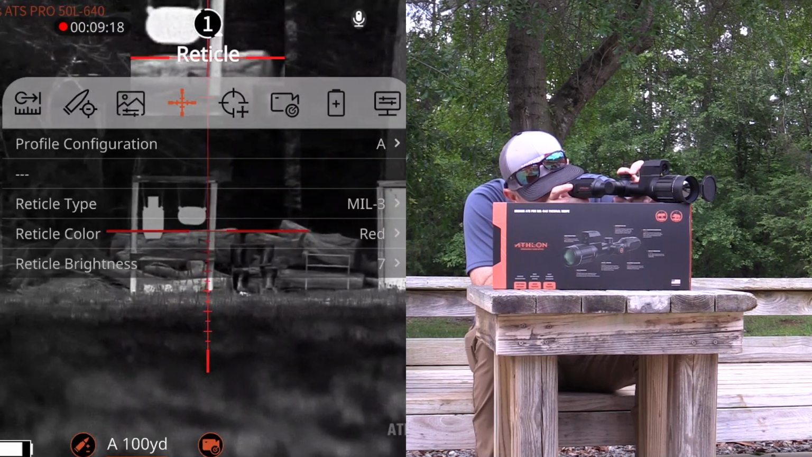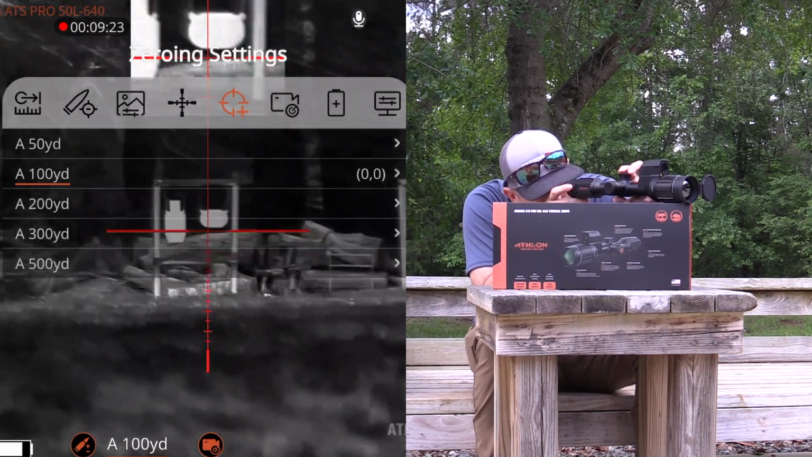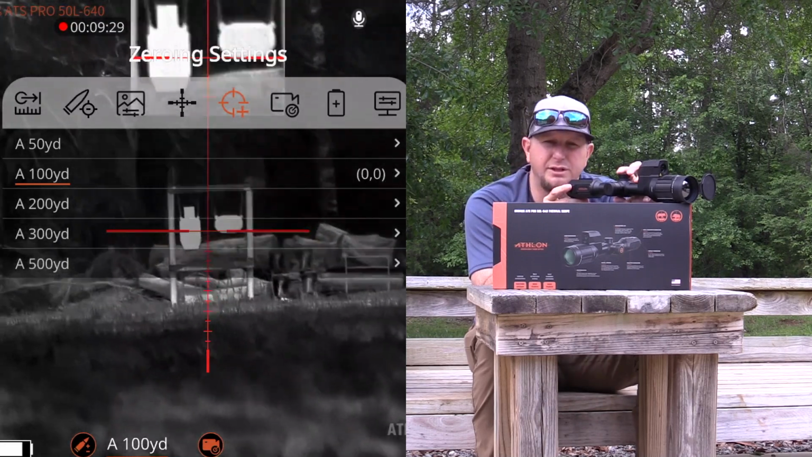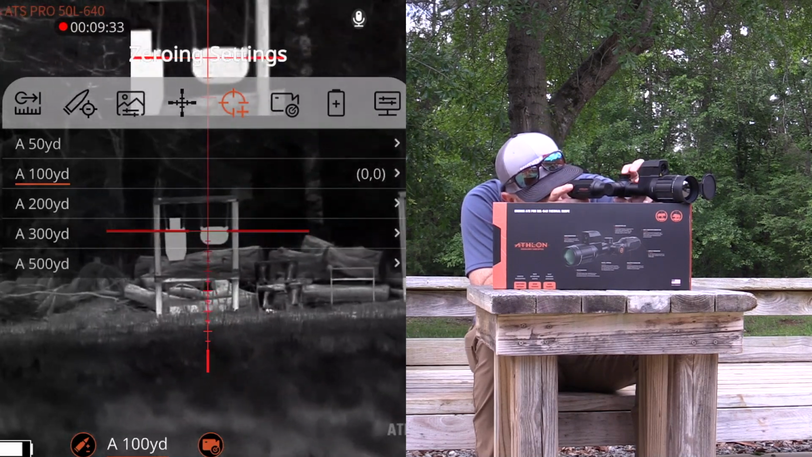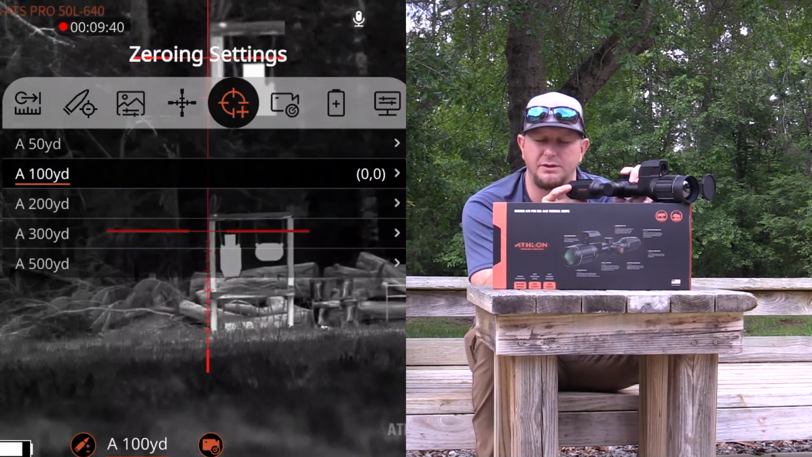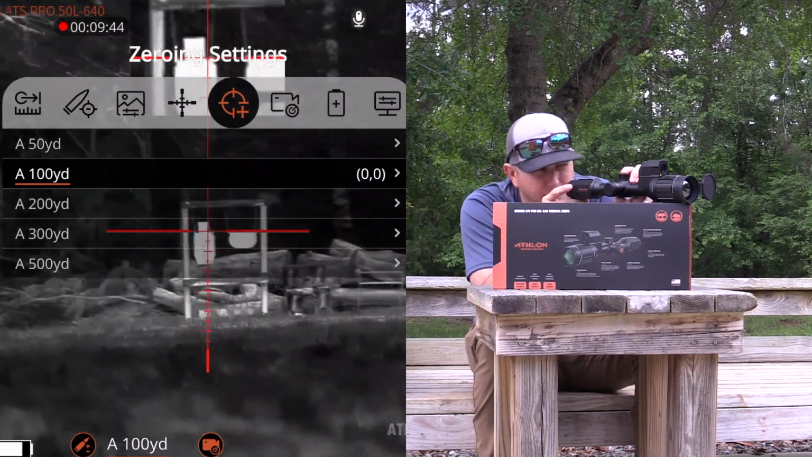and then you will see that that selection up at the top unhighlights, and you can go over to the different zero options, or the different menu options. Here is where the zeroing option that I mentioned earlier, this is why we wanted to leave it set on 100, because you can see that as we're going into the zeroing profile, we know we have the 100 yard mark selected. If that's the yardage that I want this scope or gun to be zeroed at, just select what yardage it is that you're going to zero.